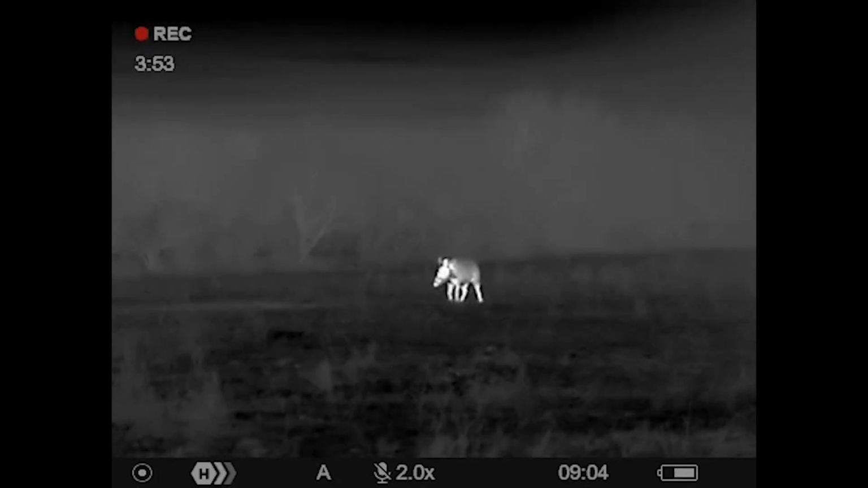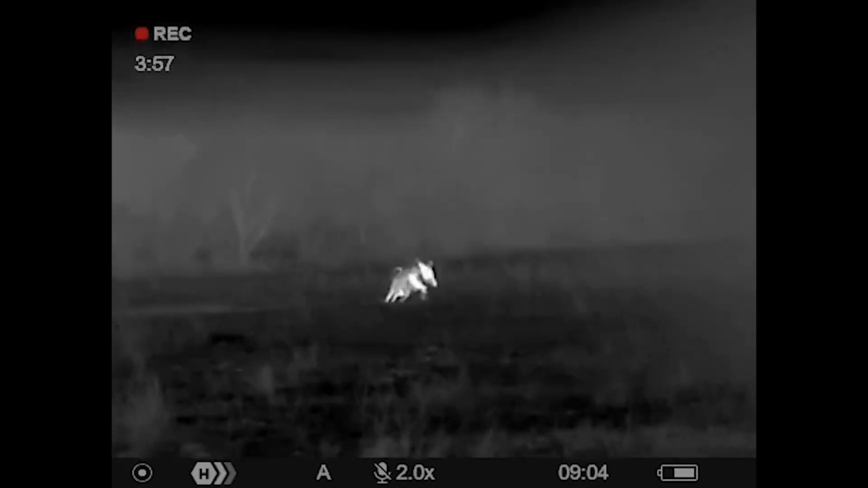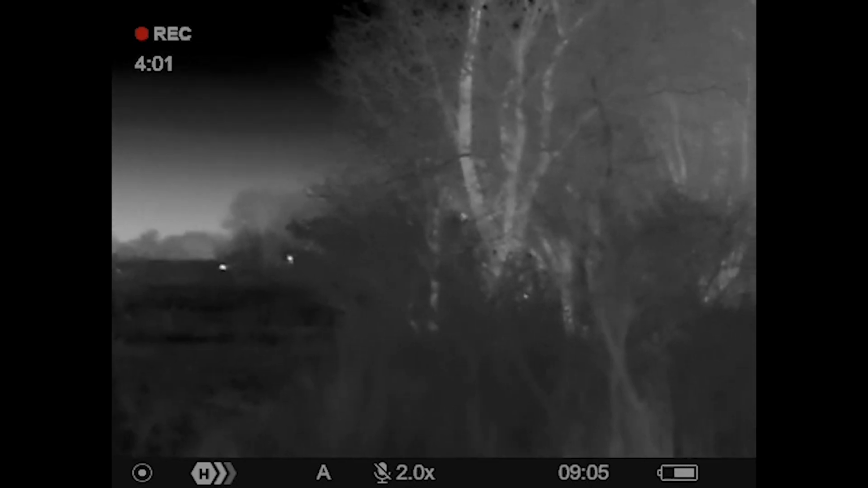Tim prepares for a shot. As he pulls the trigger, the pig moves and Tim loses his opportunity. What an amazing evening.